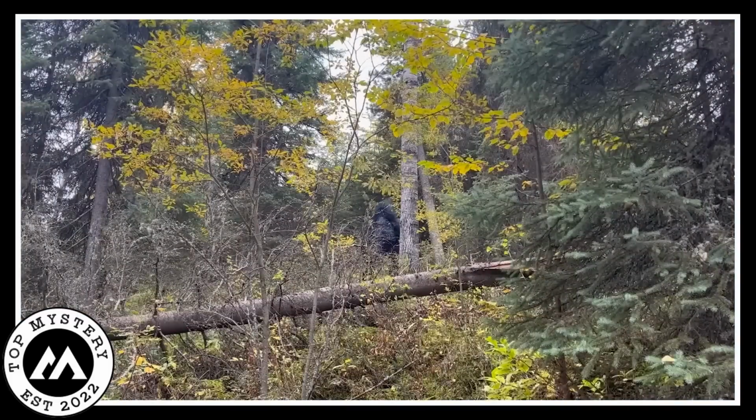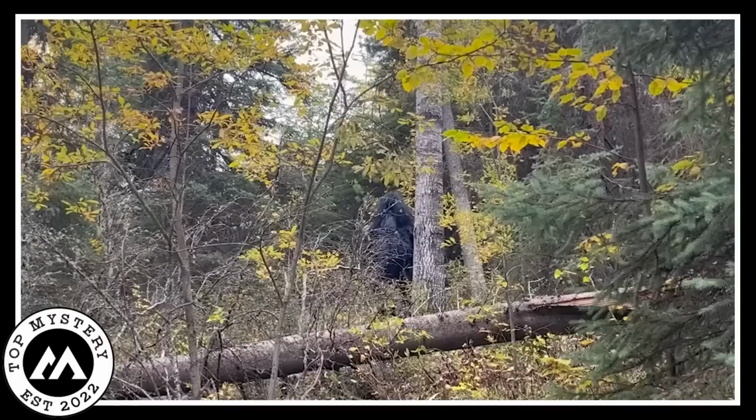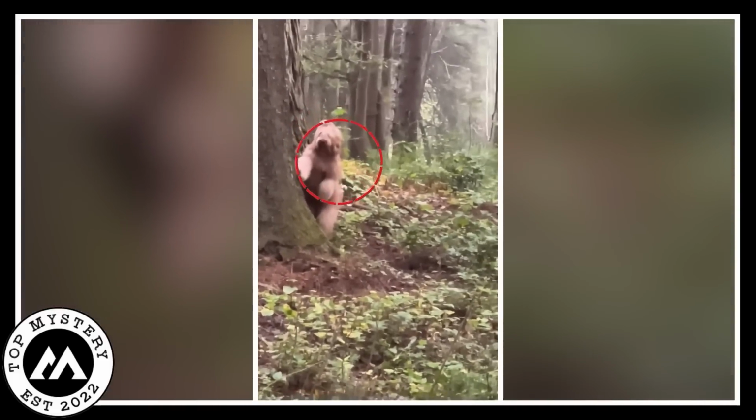Like magic itself called it, the creature moved with a special kind of grace, leaving just small signs that it had been there. The sounds of leaves, a spooky echo in the wind. The video, a quick look into something unknown, showed the creature hiding among the twisted branches and spots of sunlight. Its eyes, full of mystery like deep pools, met the camera's stare.